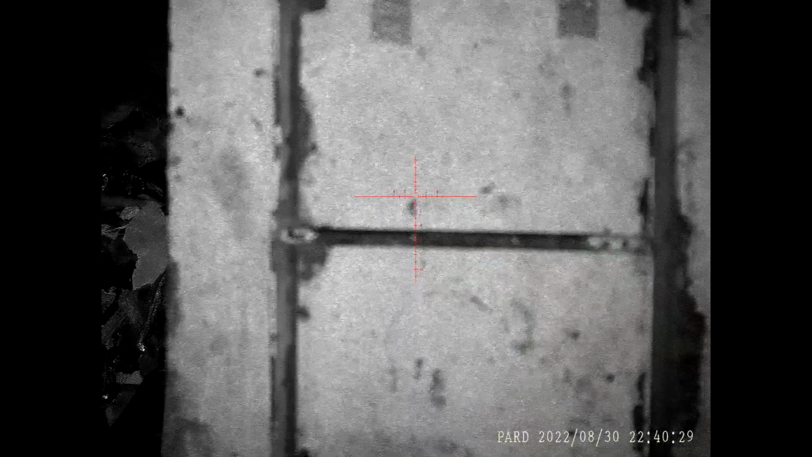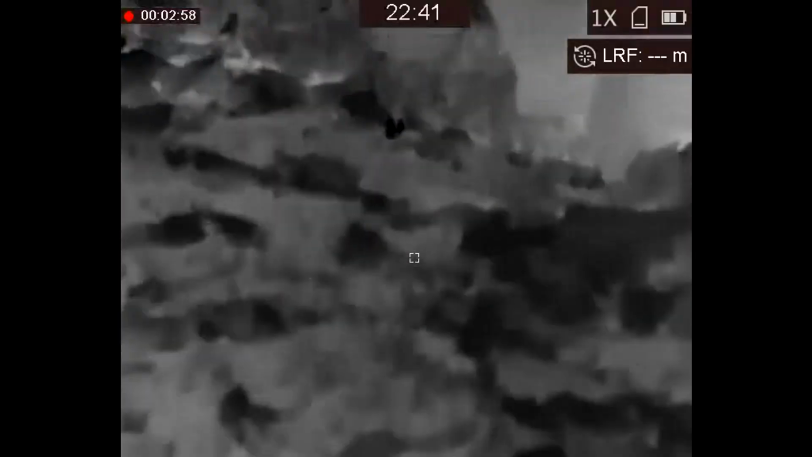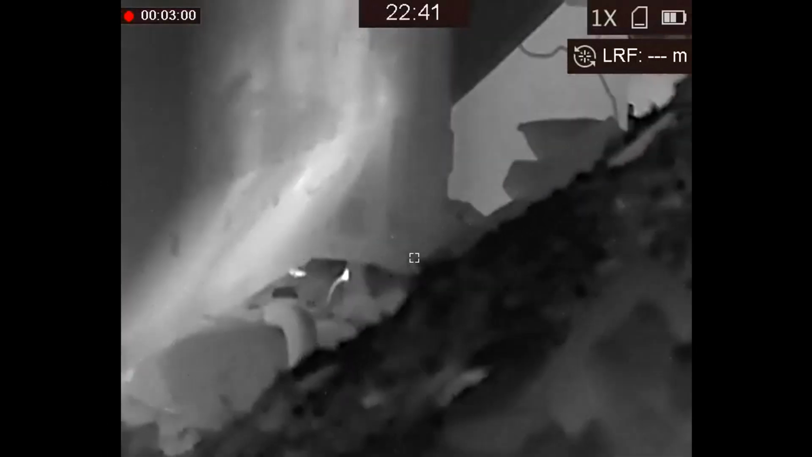It's that satisfying thwack, isn't it? Yeah. It's kind of a... no, it's a cross between a thud and a thwack. Oh, there's one on the right side of that blue skip. By the time it takes me to pivot, it's gone. Bastards.